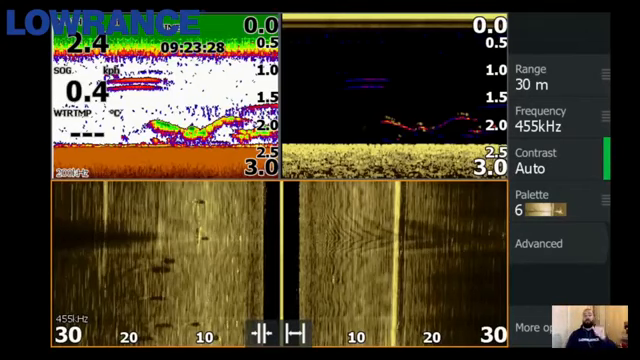So as we're drifting along, there's a school of fish just to the left of me in that 10 to 15 meter range to the left of the kayak, as well as some a lot closer in that about 6 to 7. We can see some of those white dots that are a little bit closer to that 7 meter mark off to the left side of the kayak.